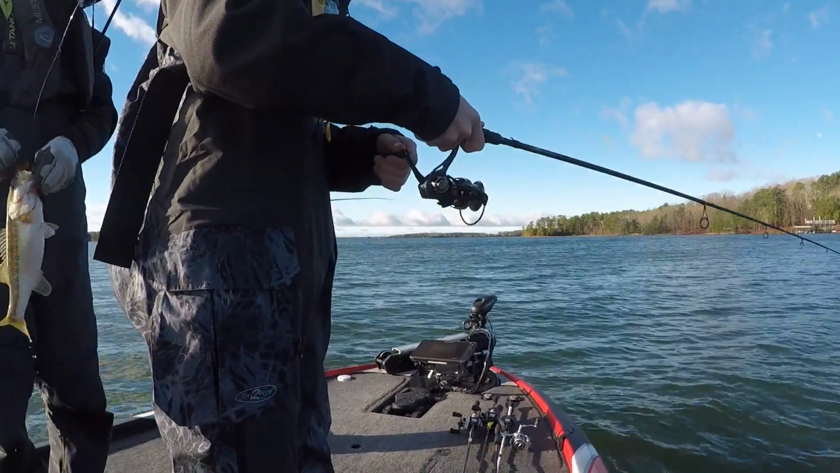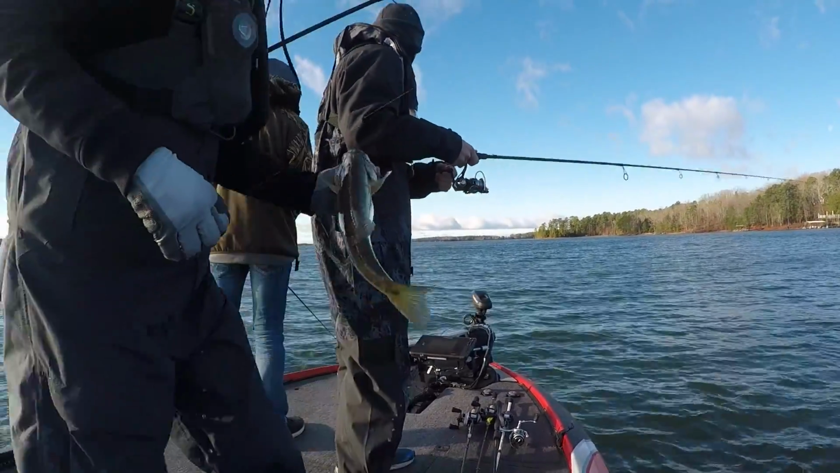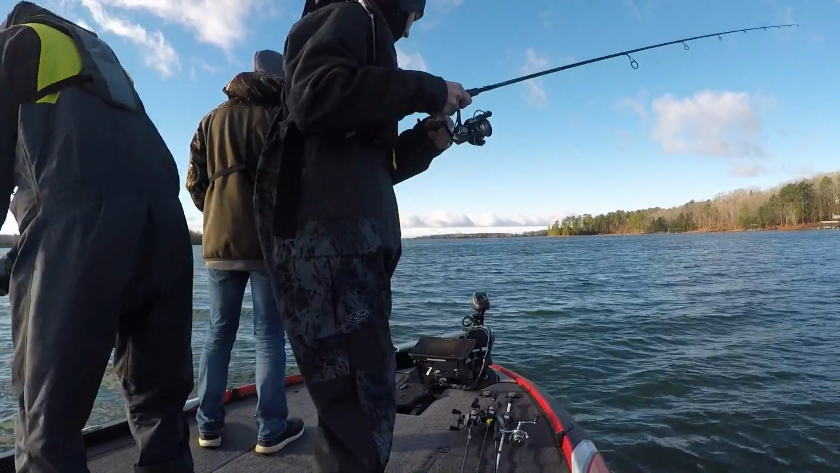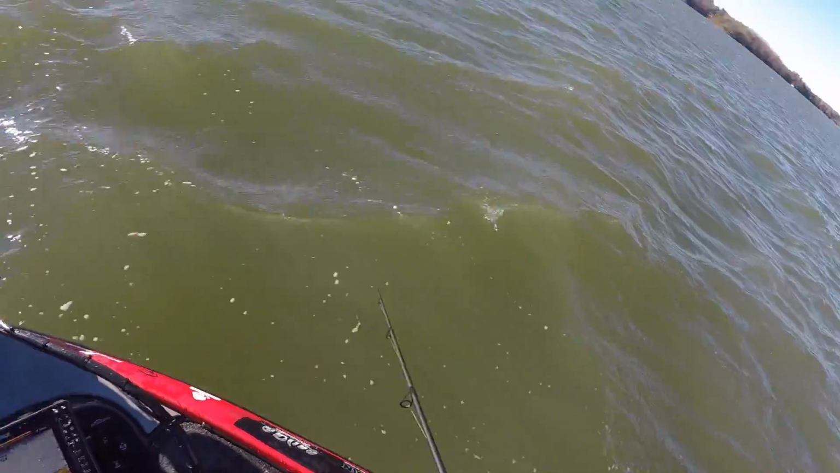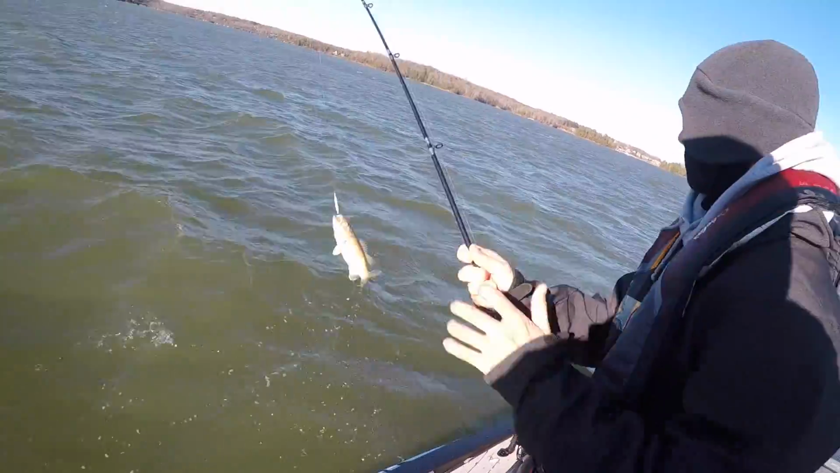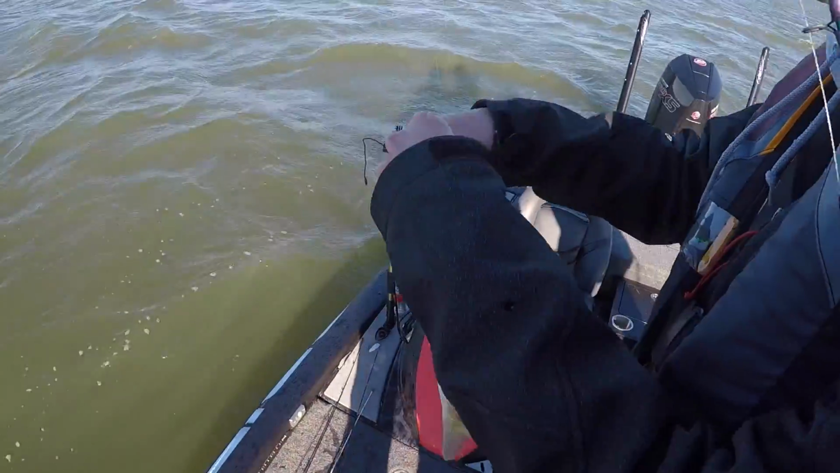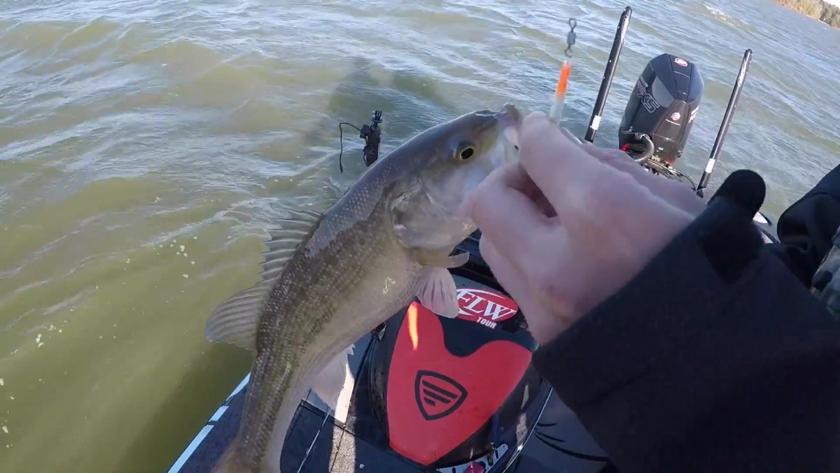When you see them ones on the graph, try to reel it up to them so you can get their attention, and then roll it back. Got it? There, Mark, we came right over, and that's when you got it. Little spotted bass. Hey, that color spoon right there is a good color, especially in water like that, it's a good color.